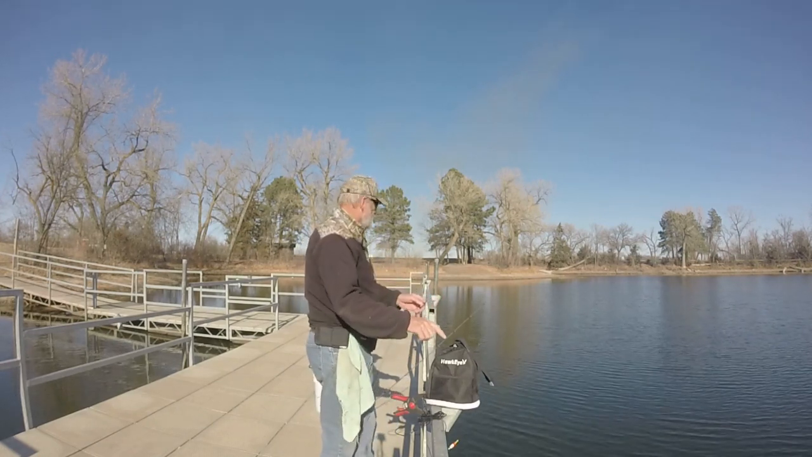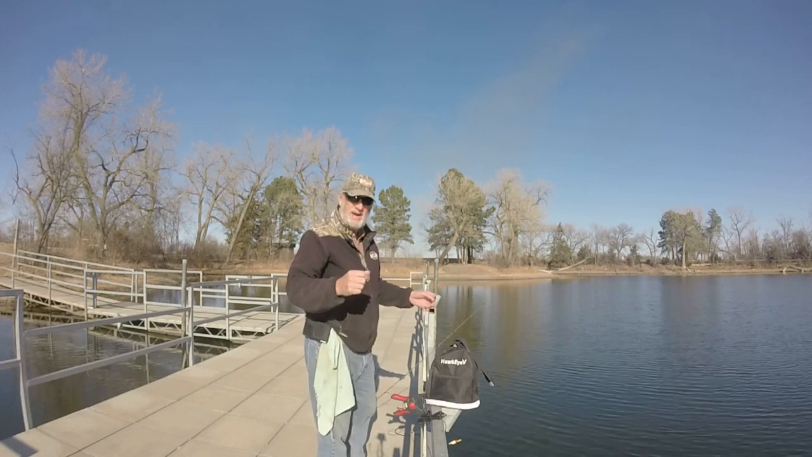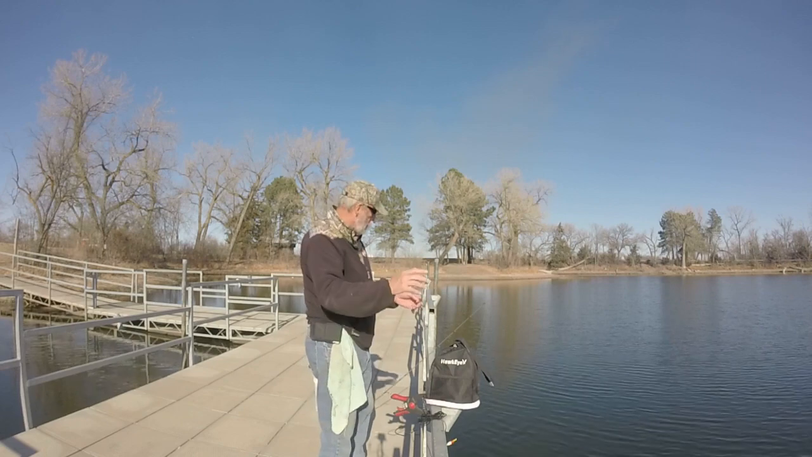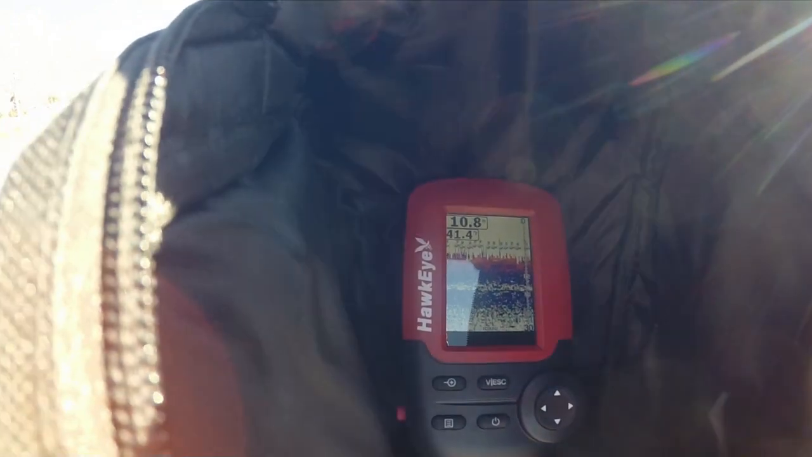I put the transducer in, I took the fish finder and I kept moving around the dock because the other day I was out and I found certain areas of the dock had some fish, certain didn't. So I went around. Right now I'm sitting in a spot. I got 10 feet of water here and I'm seeing a bunch of fish at 7 and 8 foot down. Probably a little bluegill, could be a little crappie.